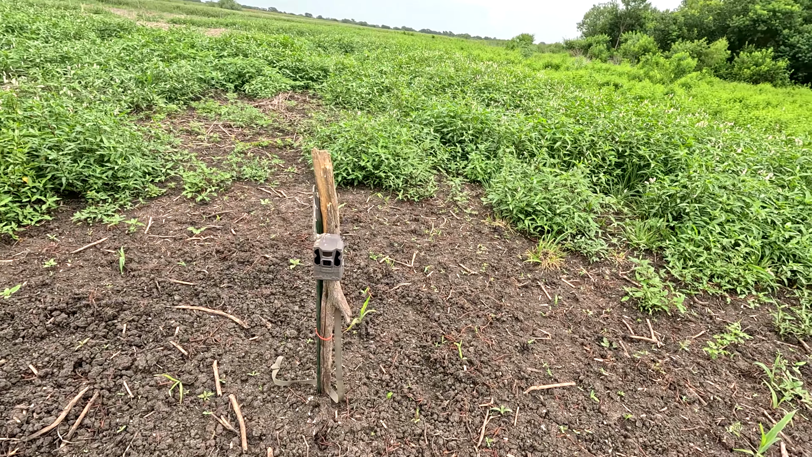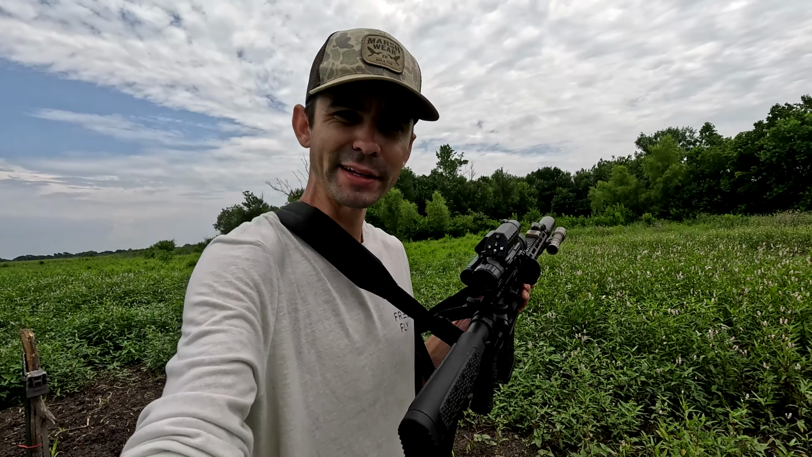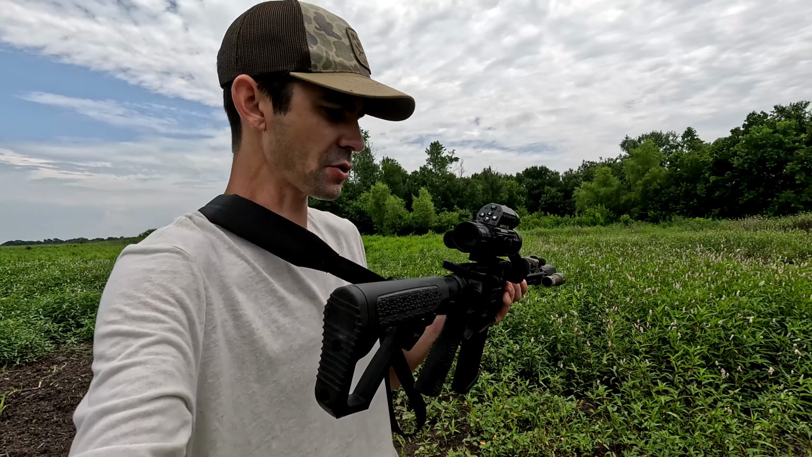I got the cell cam here that notifies me when a pig comes in. I get out of bed. I got my DNT Optics ThermNight. This is the TNC 335R. It's got the thermal, it's got the night vision, it's got the day vision, it's got a rangefinder, a ballistic calculator on it. It's just cheating. It's absolutely cheating. Hopefully the videos are still interesting.